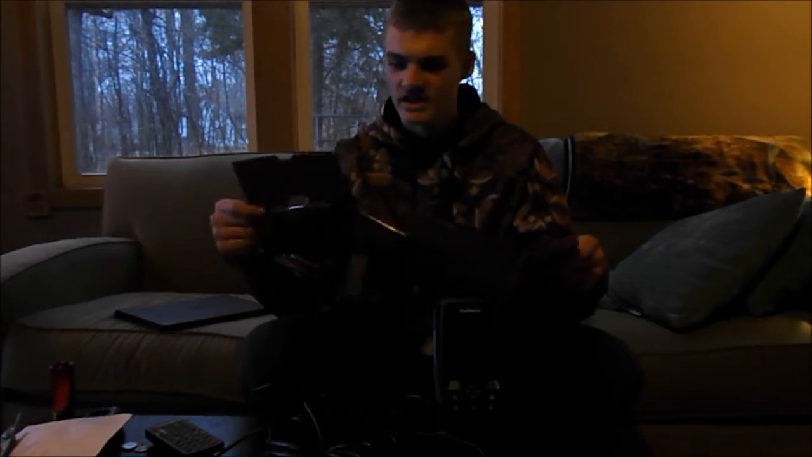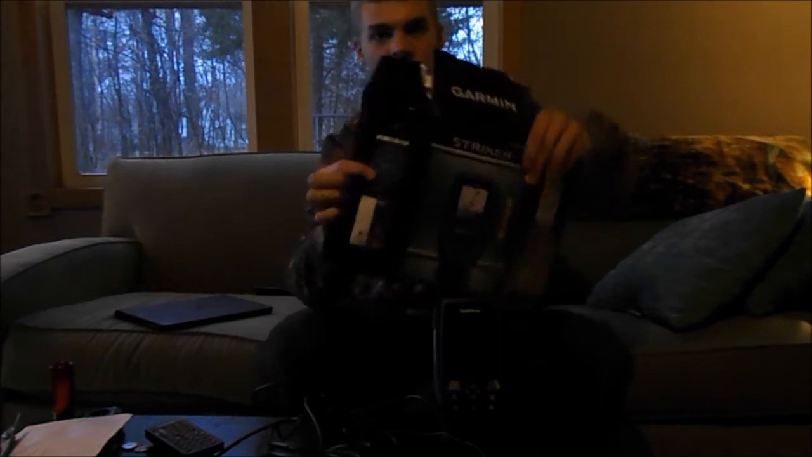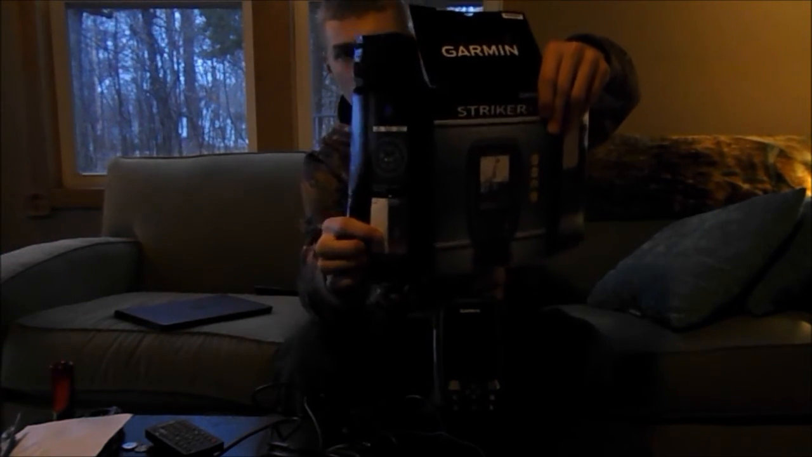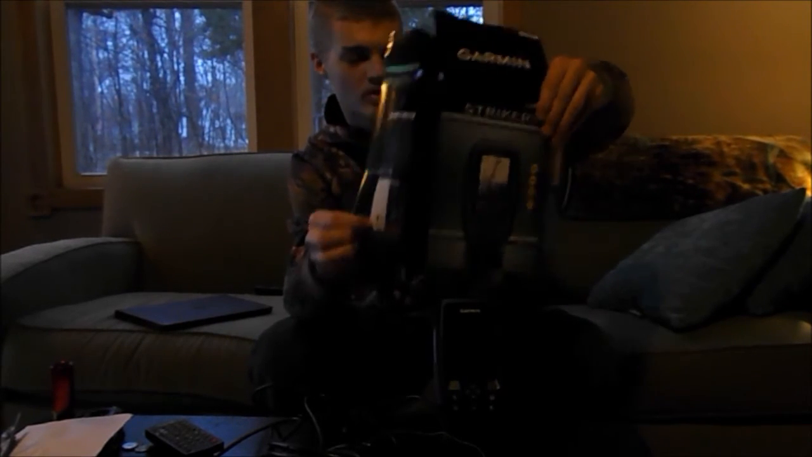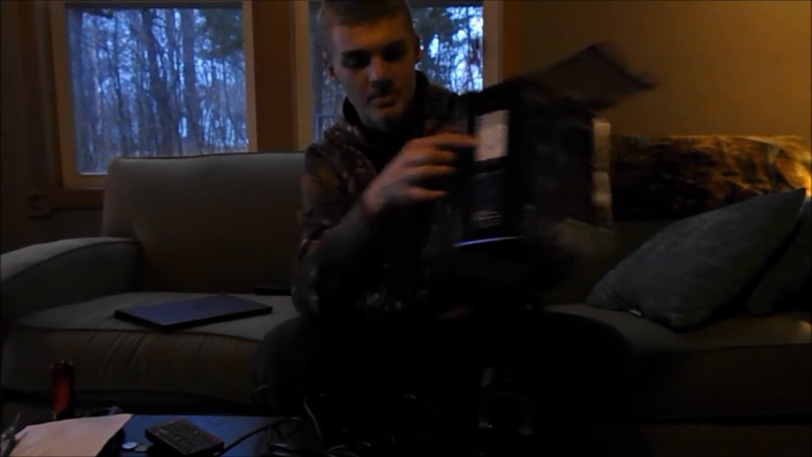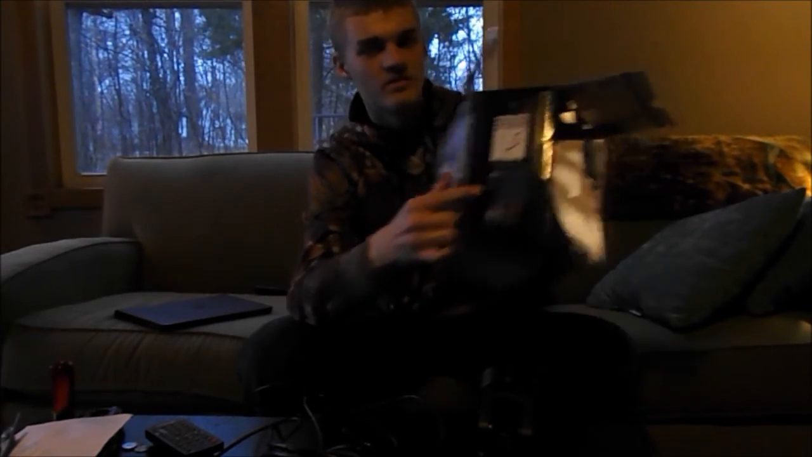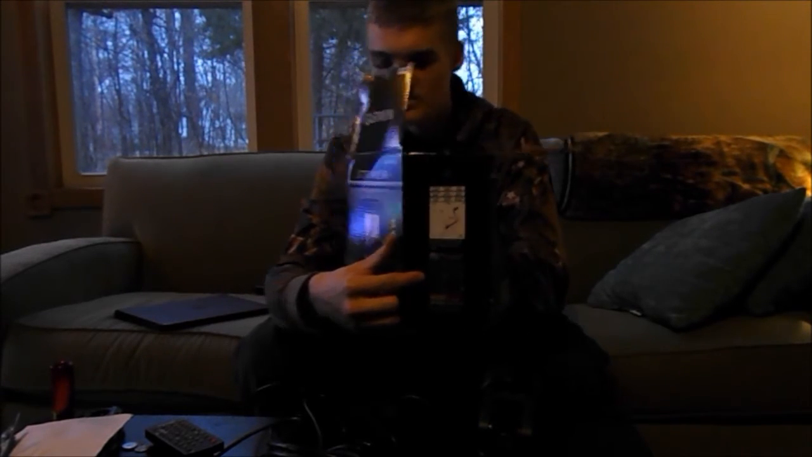So it gives you a few of the pictures of what it looks like. Right here we have the flasher. Below this we have the traditional and the waypoint map. Over here we just have the waypoint map. And then we have the split sonar. I forgot exactly what it's called.